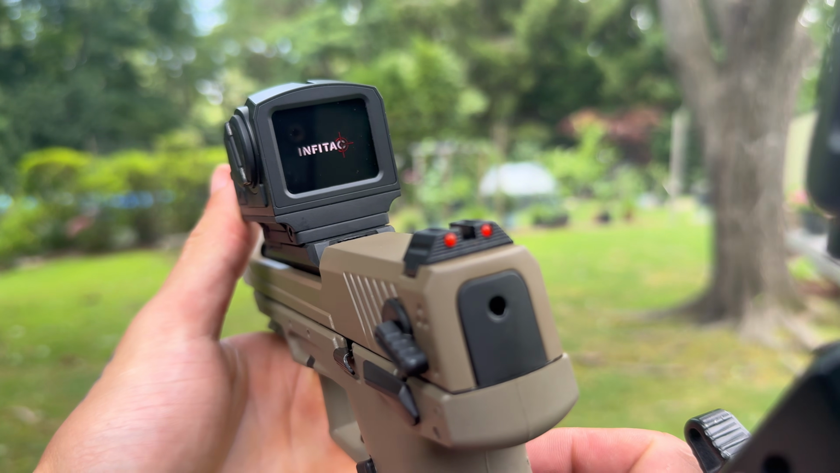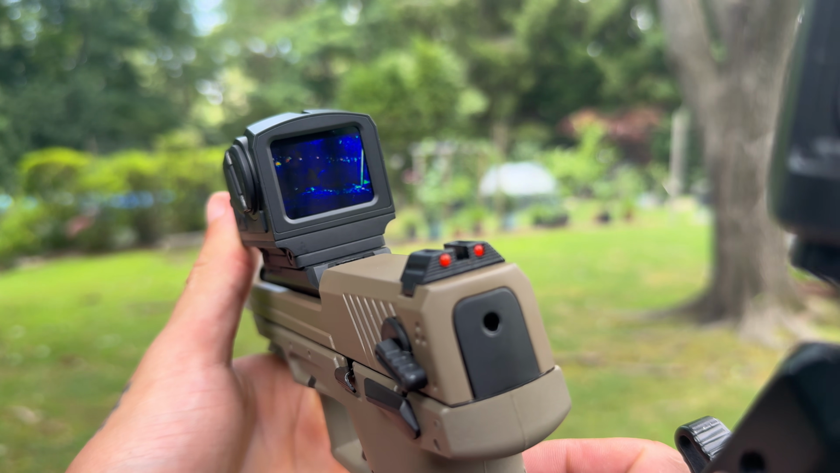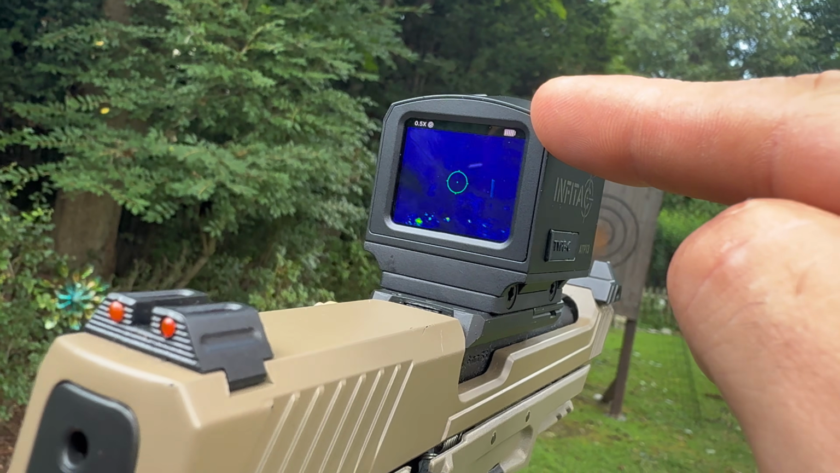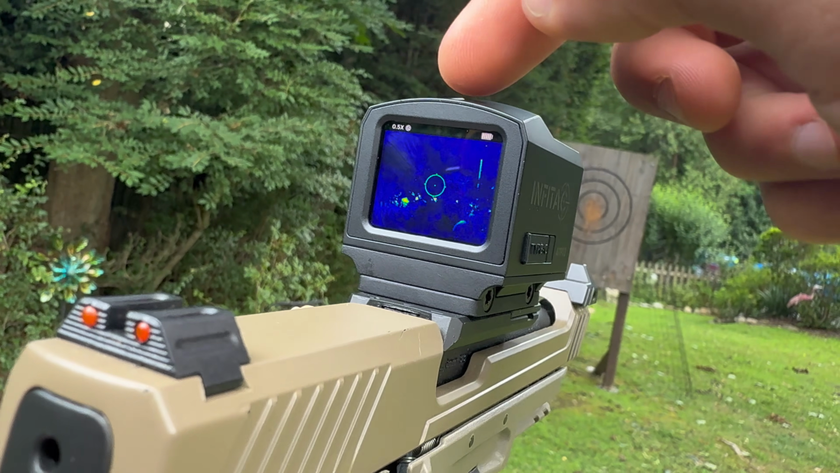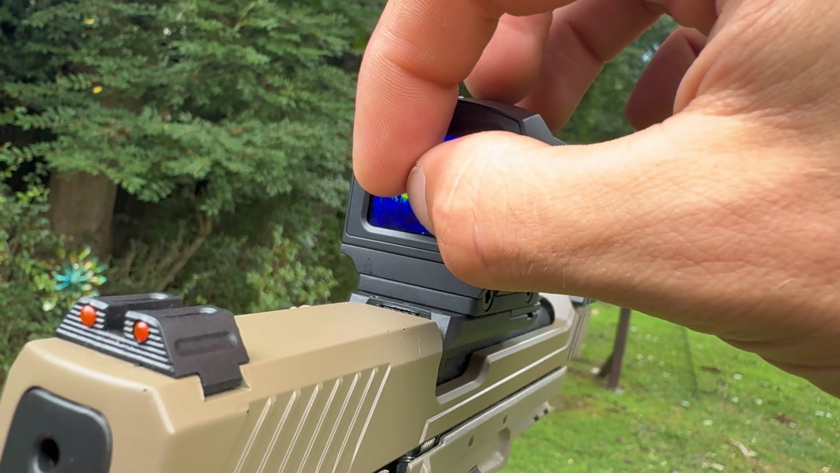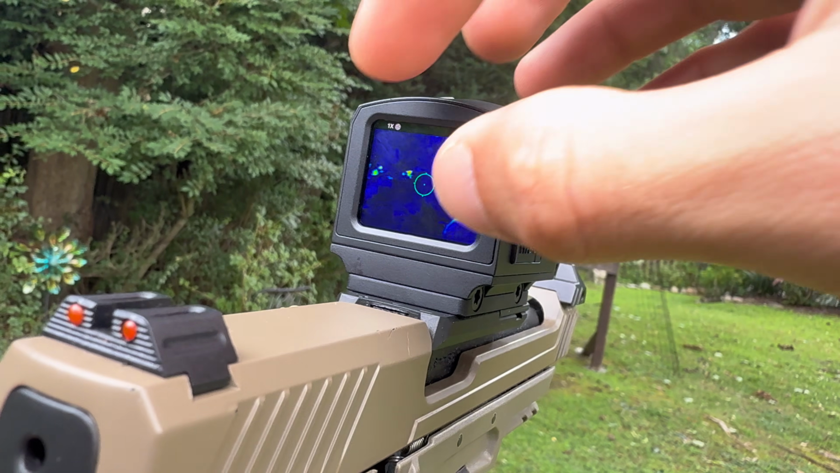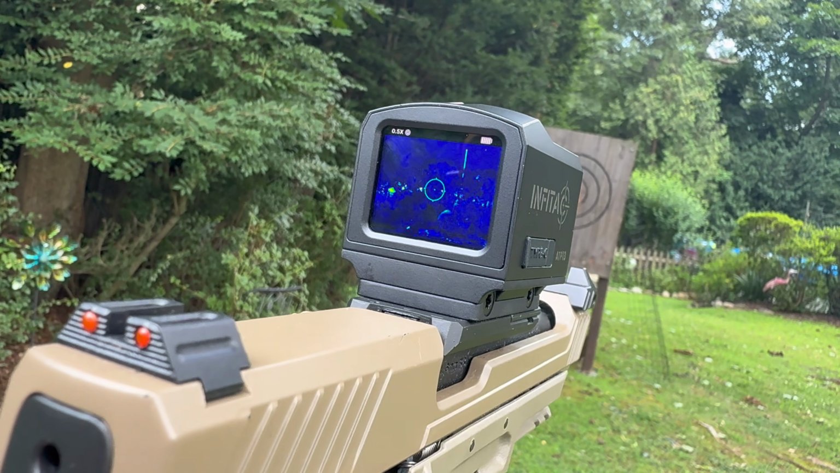And she should come on with the Infiray logo on the screen. I do want to say, looking at the screen the first time, things are extremely clear. And you'll notice at the top there's a bar that shows a 0.5x zoom, which can also be adjusted by a 2-finger spread for a 1x zoom, and then a 2-finger pinch for a 5x zoom.